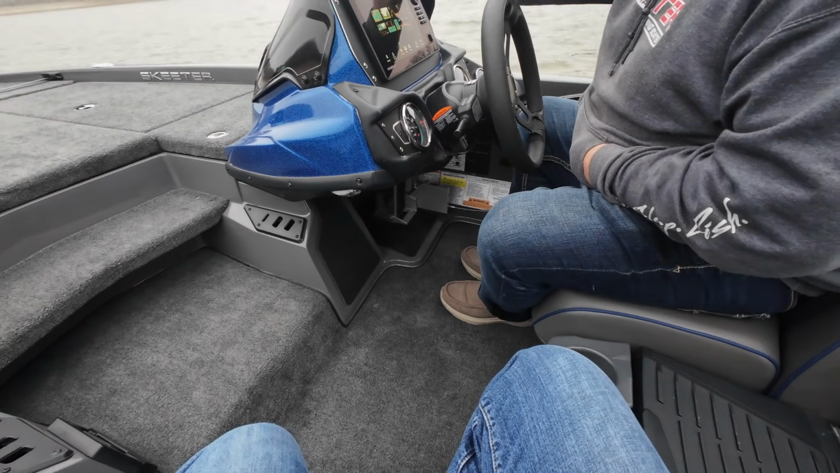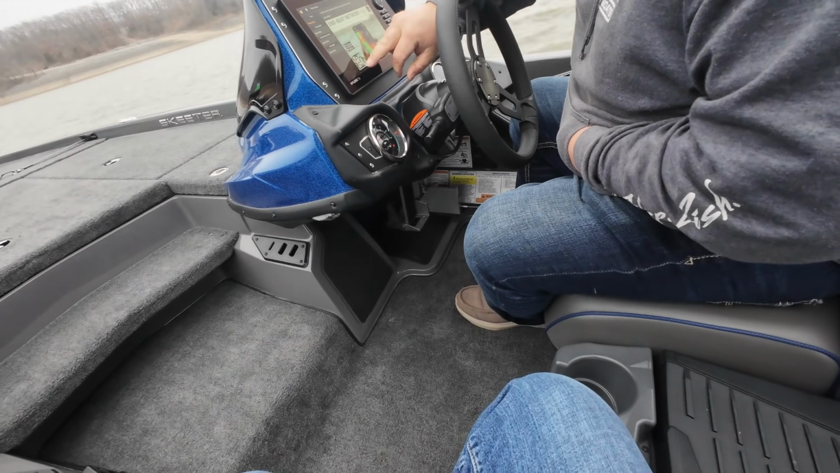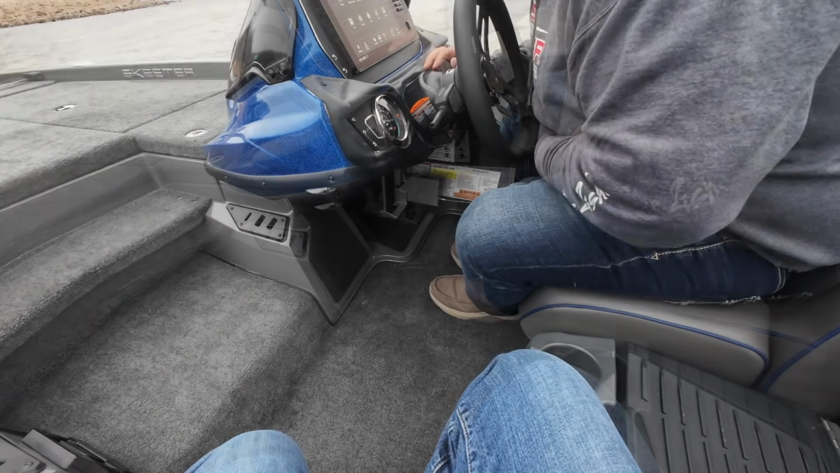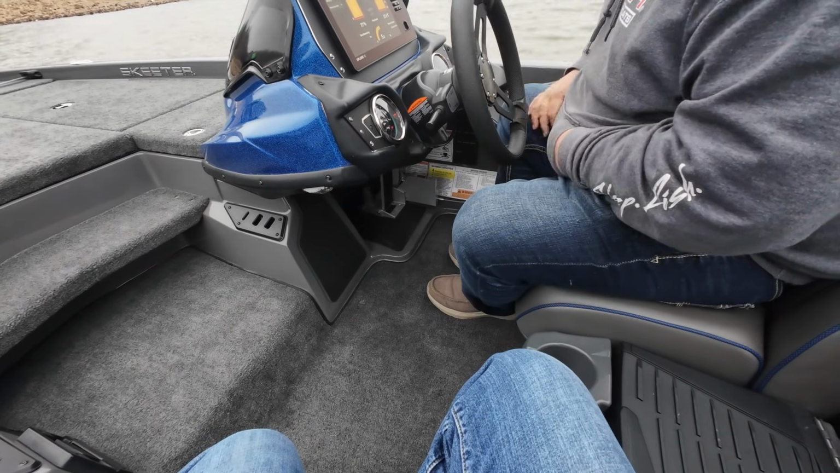You can check your trolling motor batteries with this. So to do that, you have to go into here, trolling motor setup. So let's see if we can find it. Battery mounted right in front of my face. So that shows us what we've got right now.